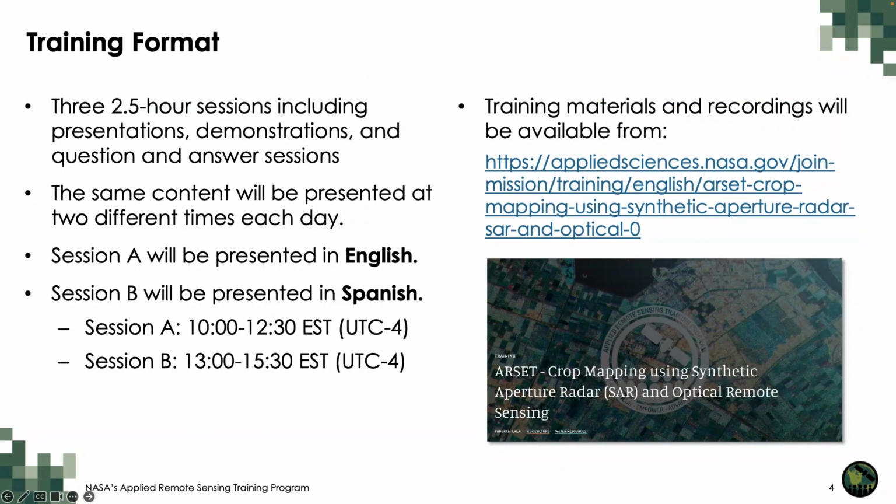Over these 2 weeks, there will be 3 2.5-hour sessions, which will include presentations, demonstrations, as well as question and answer sessions. The same content will be presented at 2 different times each day. Session A will be presented in English, and Session B will be presented in Spanish. All materials and recordings from each session will be available from the training webpage provided by the link on this slide.